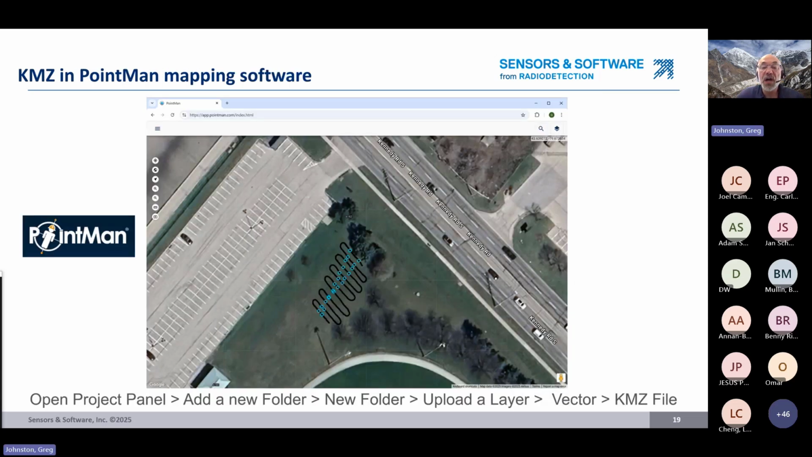Okay, other mapping software, another package that you might be familiar with is called PointMan. And PointMan was developed by ProStar. And if you've been keeping up with our company, you may have recently heard that Radio Detection has announced that it has signed a strategic collaboration with ProStar and is going to be using their PointMan software a lot more in the coming period of time.